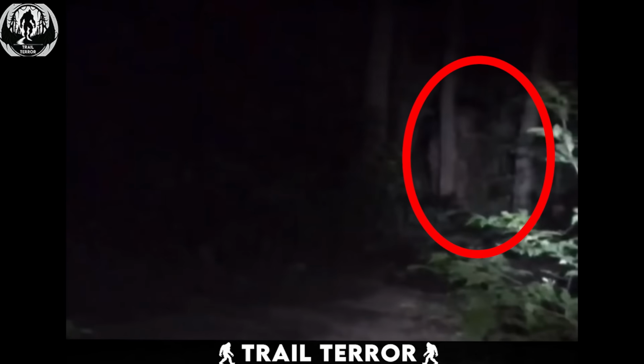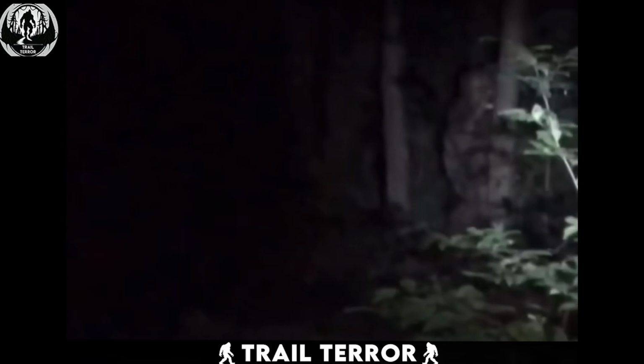This creature is massive, with a walk that eerily resembles that of a human. Its body is adorned with thick black fur, adding to its mysterious and captivating presence. The hiker, who shared this video, insists that the creature is none other than Bigfoot, a claim supported by reports from nearby camps. If what the hiker says holds true, then we may just have a rare and remarkable sighting of this elusive creature on our hands.